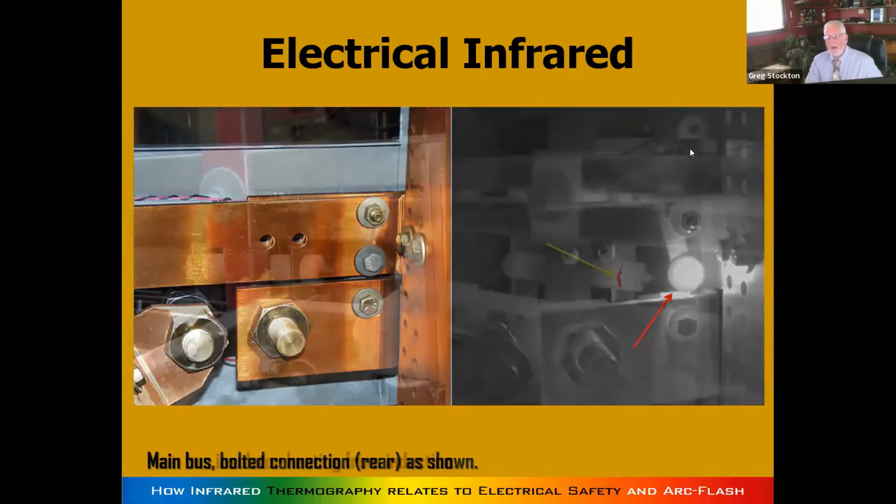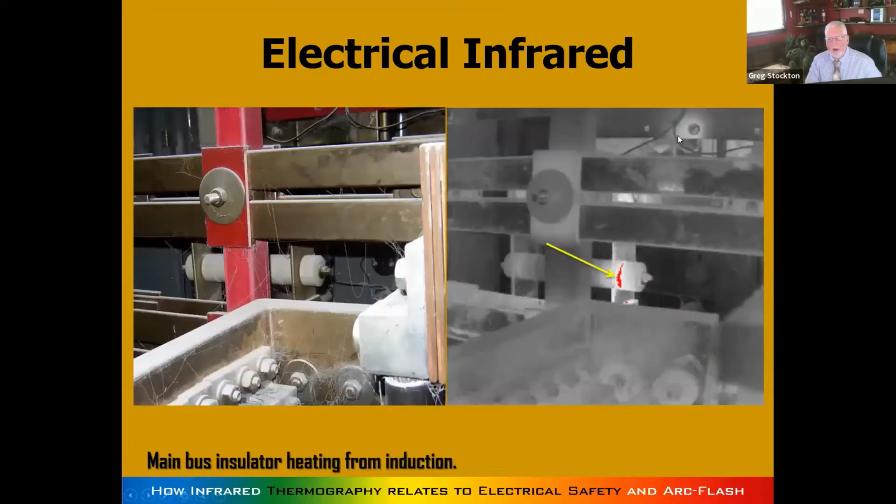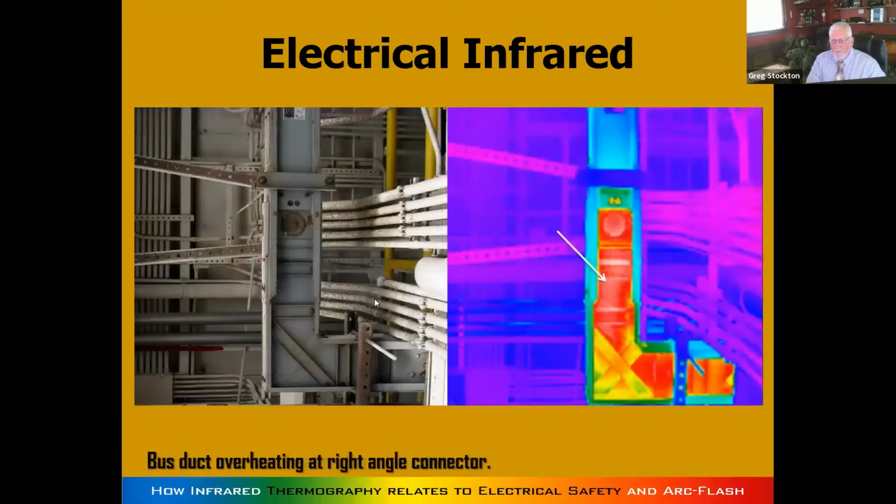Again, just samples. This is actually induction heating. Bus ducts were one of the first uses for infrared thermography because the manufacturers that were selling the bus ducts could not get it past the chief engineer, the electrical engineer at the plant, that they had that much space in between all this power. They had that much space and it wasn't going to explode. So they kind of used it as a sales tool.